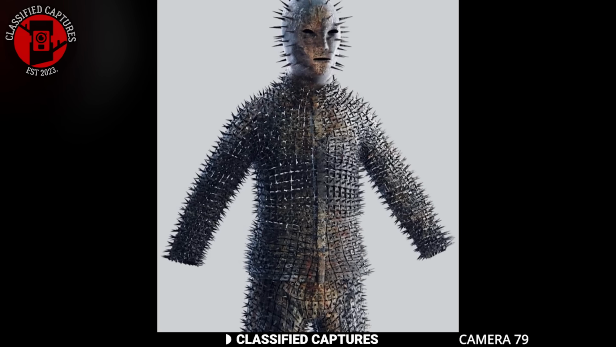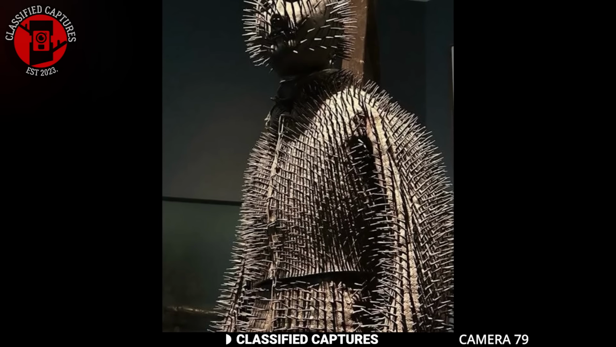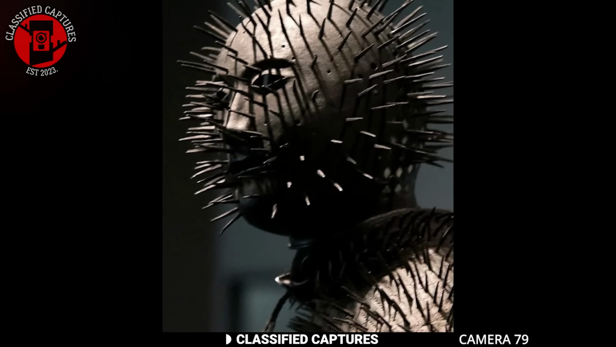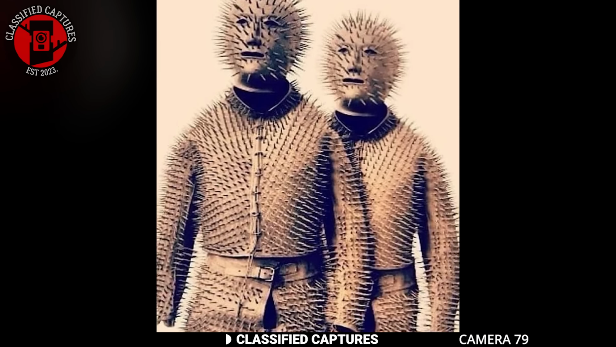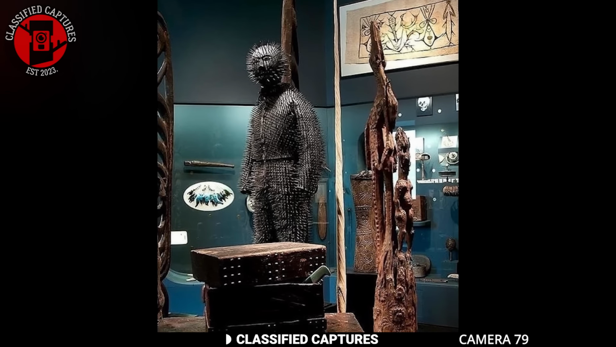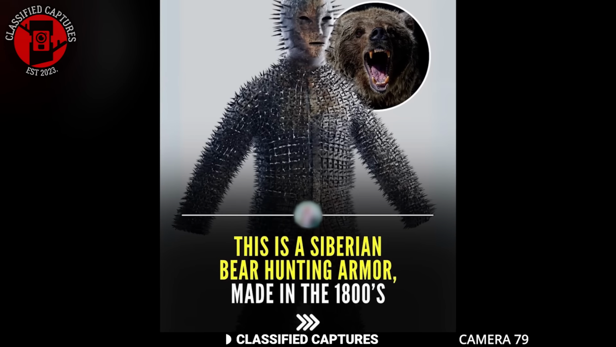This gear was essential for hunters who faced the harsh conditions of the wilderness and the formidable nature of their prey. Constructed from durable materials, it combines functionality with resilience, allowing hunters to effectively pursue and capture these powerful animals while ensuring their safety. Would you use this to go hunting for a Siberian bear?